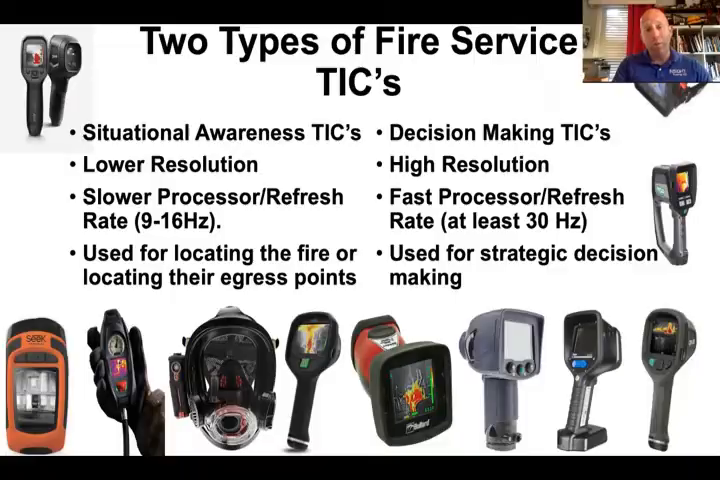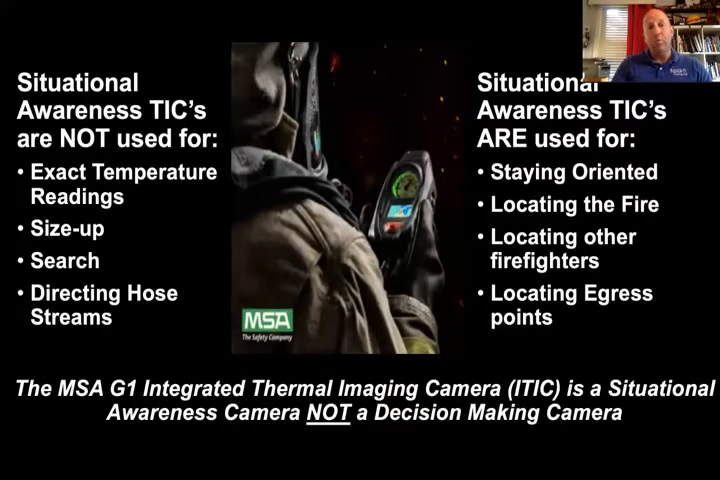And don't get caught up in the hype. Situational awareness TICs, like your MSA TIC, are not used for exact temperature readings, even though the instruction says it can be used for thermography. Thermography is the measurement of heat, the accurate measurement of heat. It uses a SEEK core in this thing, has a high distance to spot ratio, and can measure accurately in a non-fire environment. When you get in a fire environment with it, how accurate do you think they are? We'll talk about why none of them are accurate in a fire environment.